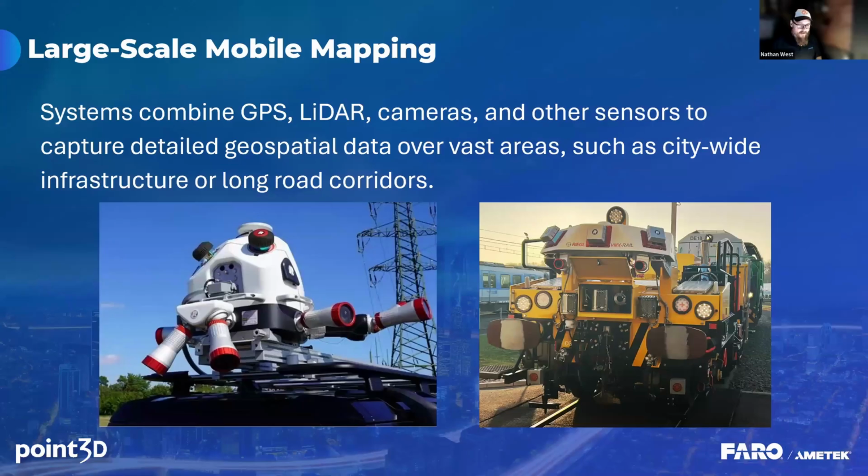Hey, everybody. Thank you, Greg. The combination of mobile mapping and feature extraction has been around for a while for large-scale road, rail, and utility mapping projects. They're very expensive. They require deep knowledge and expertise to operate effectively. They're very complex.